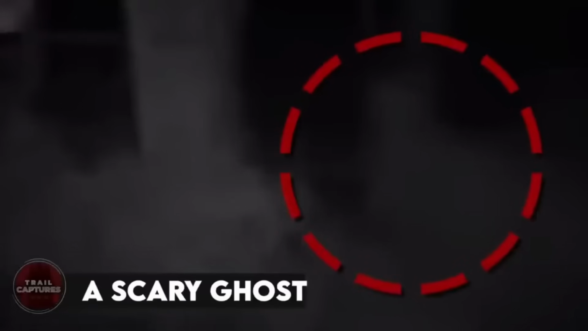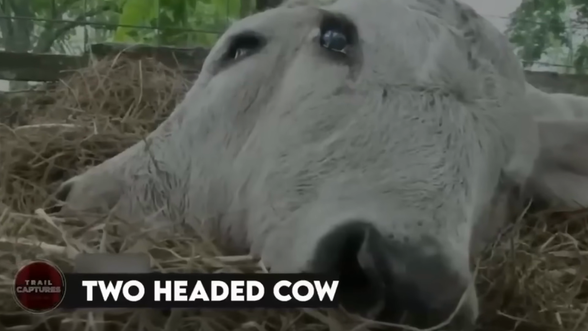A scary ghost. Let's check out this clip captured on a home security camera outside a house. You can hear faint footsteps before a blurry figure appears and moves across the screen. Since the video quality is poor, it's hard to make out any details. Is it a prowler, or could it be something paranormal? Upon closer inspection, the figure seems to briefly disappear when it reaches the center of the screen. This leaves us wondering if it's just a camera glitch, or if there's something more sinister going on.